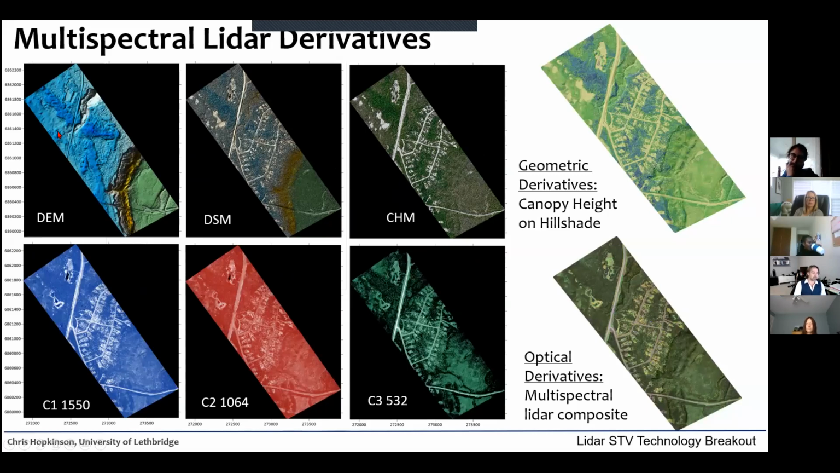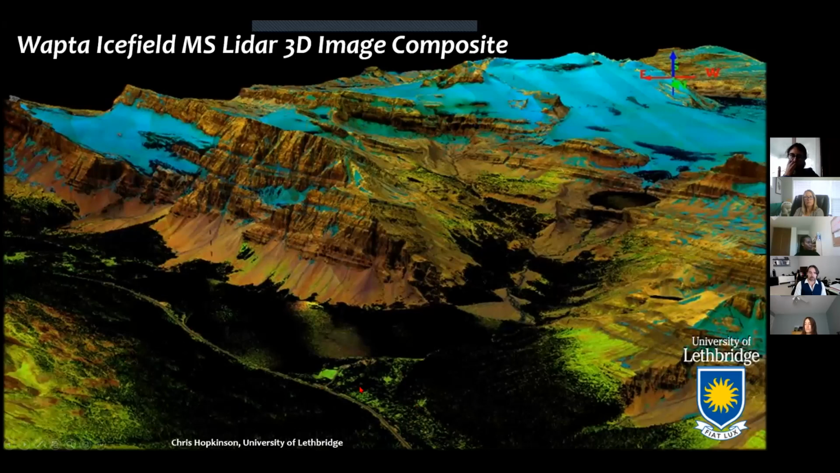The more typical products, of course, are the DEM, DSM, digital surface model, and CHM, canopy height model. So these are the kind of typical geometric derivatives that we get from the Titan, just like any other airborne LiDAR system. But here's where it starts to get interesting. We can extract an intensity channel, or almost a signal reflectance, but it's not true reflectance, it's an index of reflectance. So we have an intensity image in each one of the channels. And then if we combine those as a composite image, we can develop a colorized composite that looks something like a photograph.